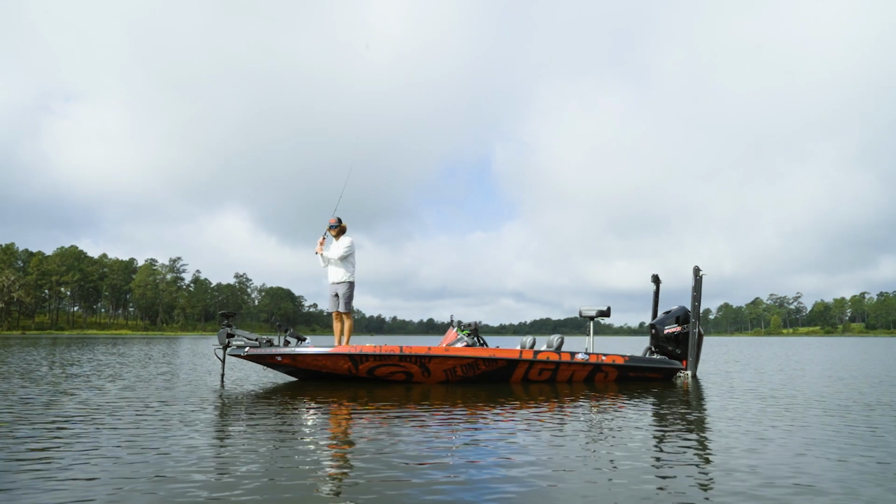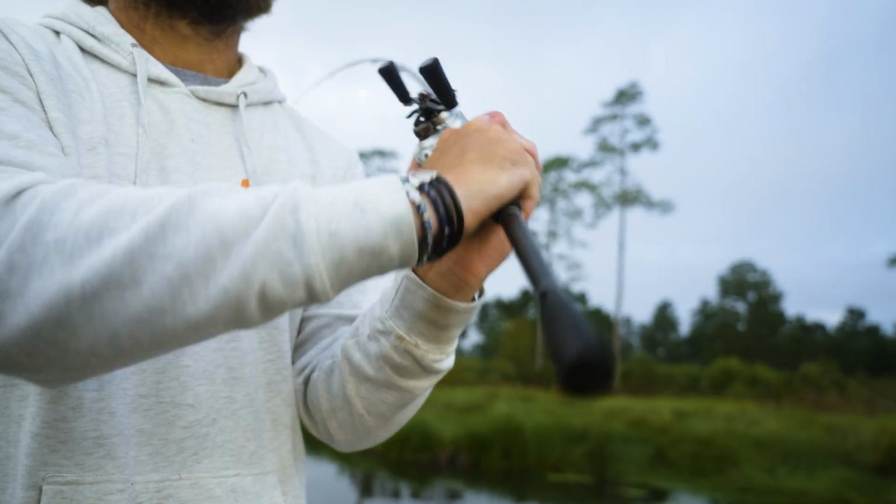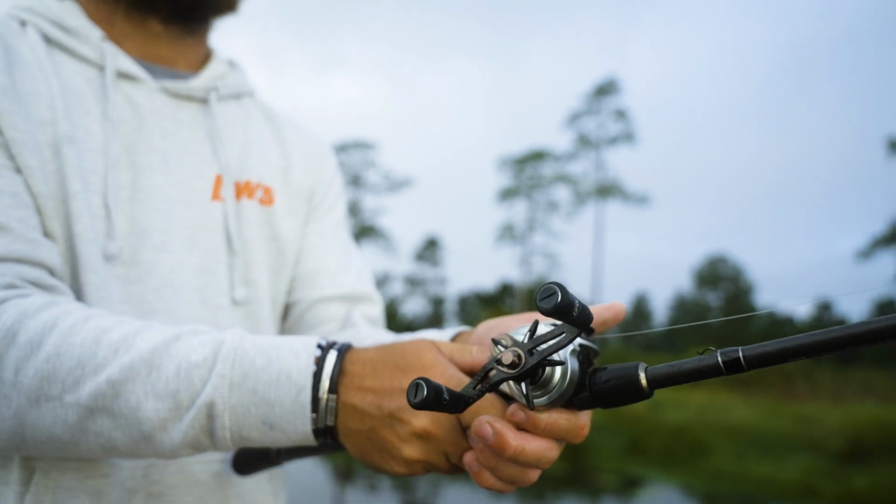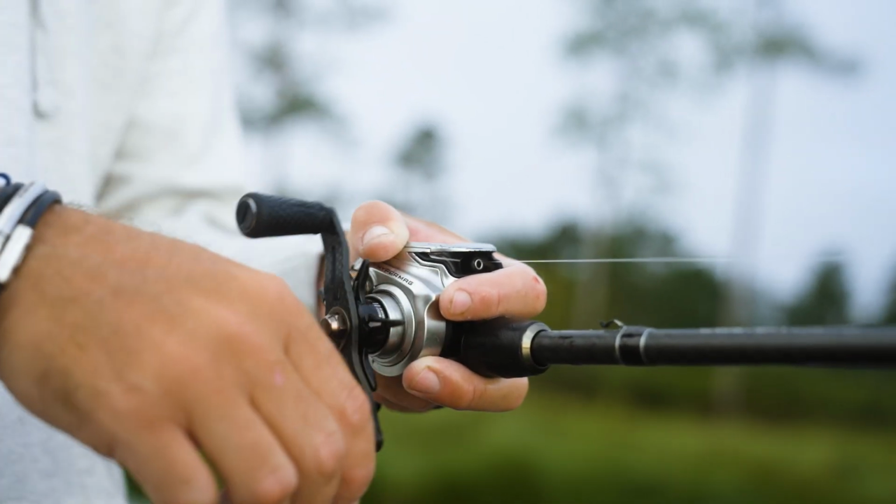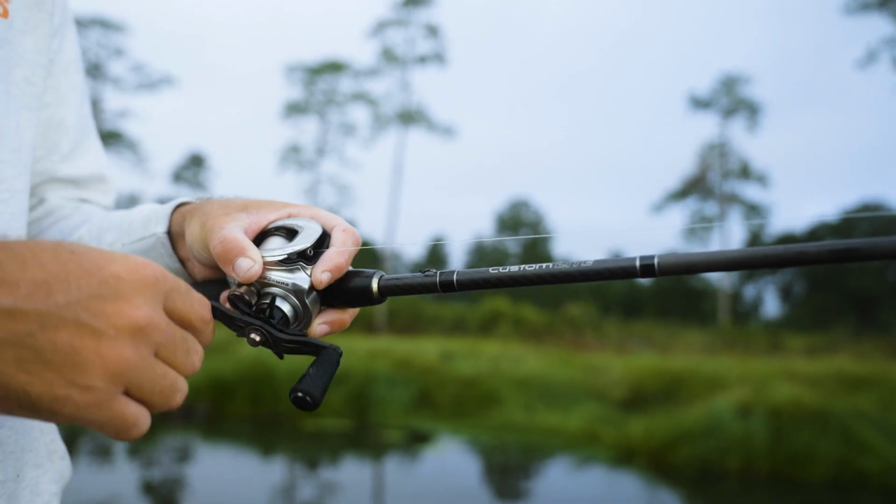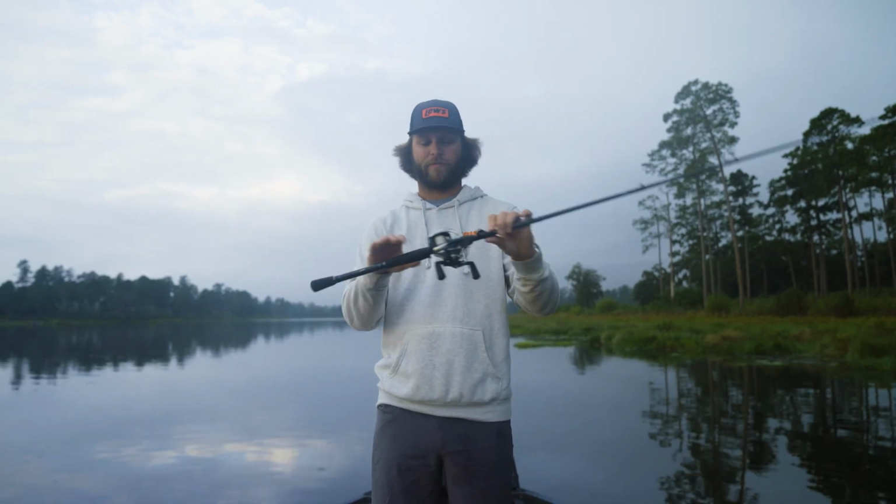So guys, using the Tungsten Thunder Cricket, your equipment is very, very important. Along with forward facing sonar, you gotta have the right reel and the right rod, and of course the right bait. So I have a Lew's Hyper Mag 8:3. That is a big, big deal for me. Have it paired with a Custom Lite 7'4" medium heavy. This is the Bladed Jig rod. This is by far my favorite Bladed Jig rod.